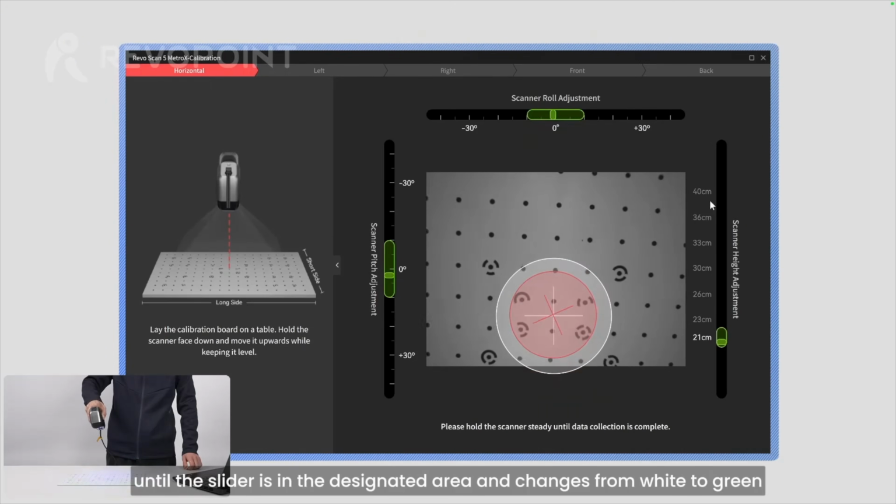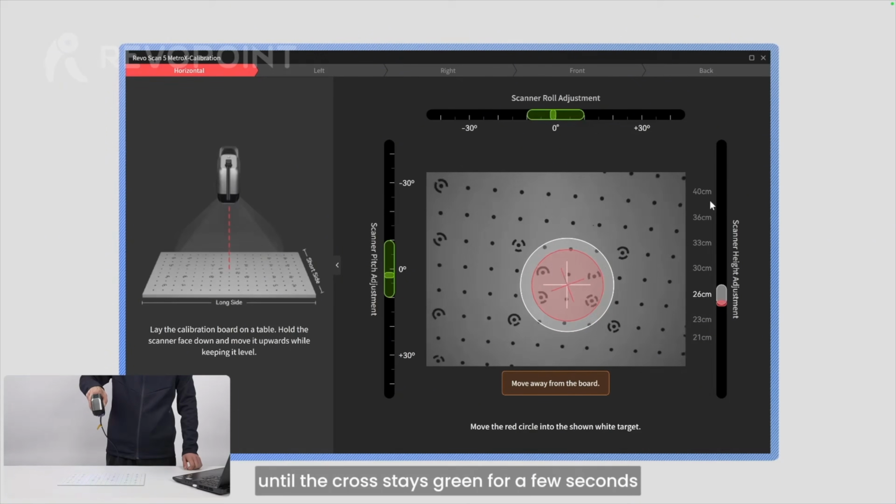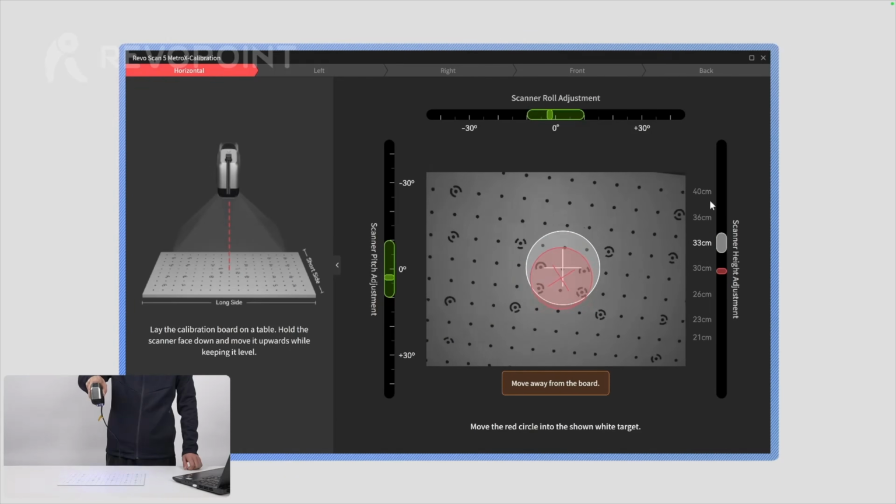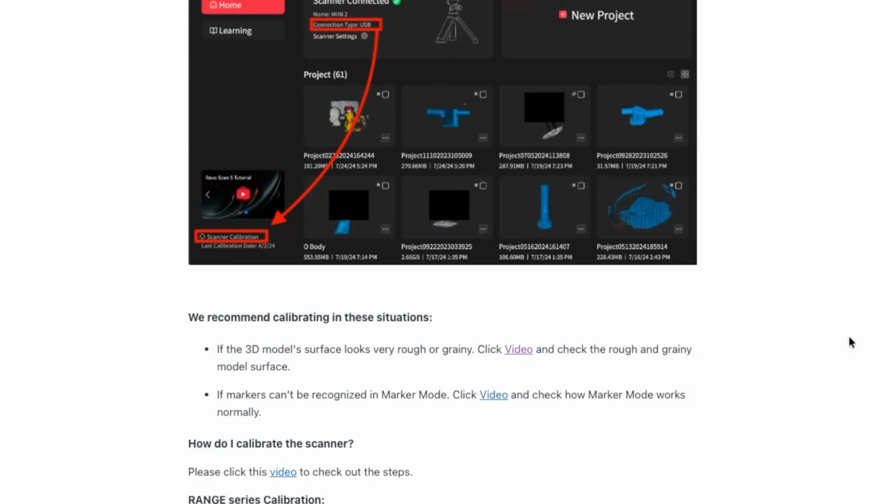As long as it passes the check, you are good to move forward, but if for some reason it fails, you'll need to run through the full calibration process, which basically has you holding the scanner at different heights and different angles to get all of the calibration data and dial it in. This is not a process that you'll need to repeat often, and their documentation states that if you start to scan things and get really rough surfaces, or it's unable to recognize or identify the markers, that's a good sign that you might need to rerun that calibration.